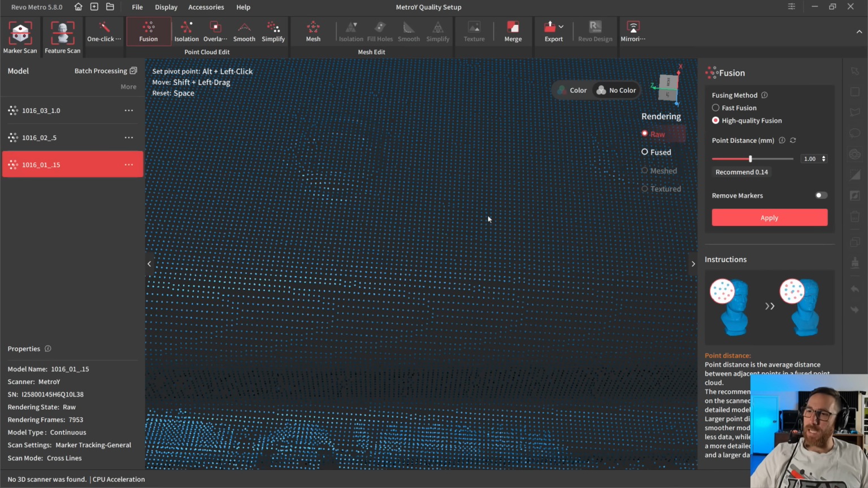And so this first scan was done at 0.15. That was the setting that was used in the scanner, which means it's not going to change the color to green until we have the density that matches that 0.15. So again, the recommended number here was 0.14.